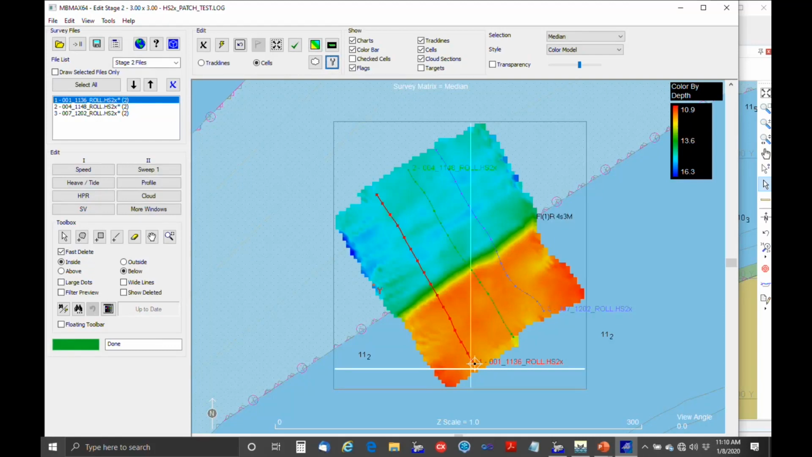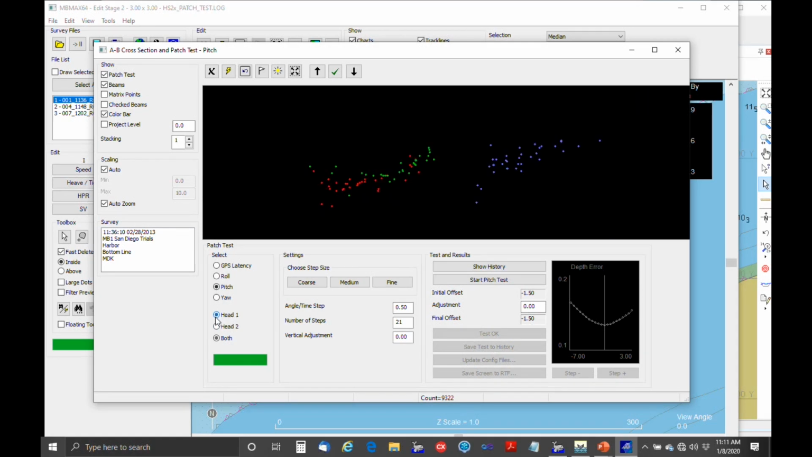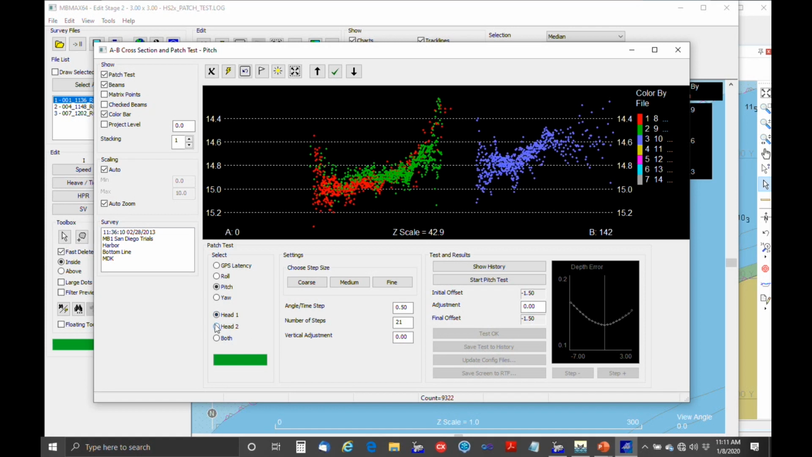Okay, so we're just going to cut a cross section across this whole thing. And there's what we get. There's the 3 lines, red, green, and blue. So let's do the patch test just for head 1. And we can see, like we saw before with the serpentine pattern, that in this case, head 1, it's these 2 that are overlapping. And we don't get any overlap with the third one. And that's fine. That's what we expect to see.